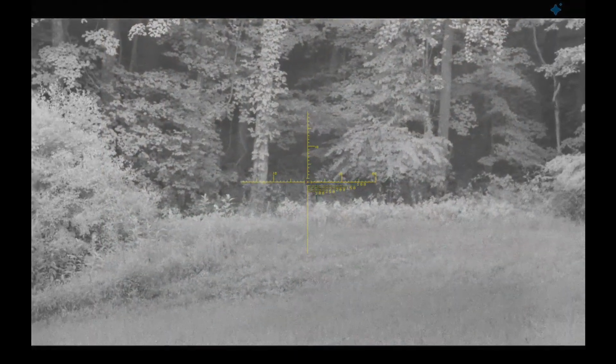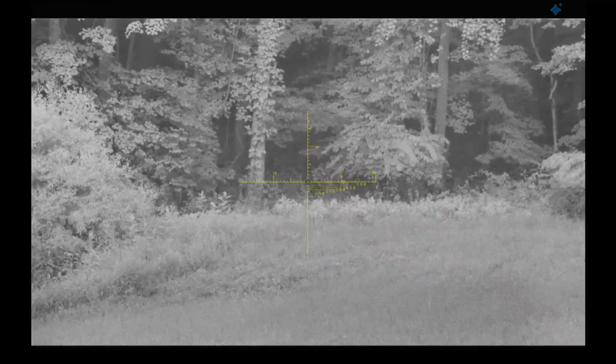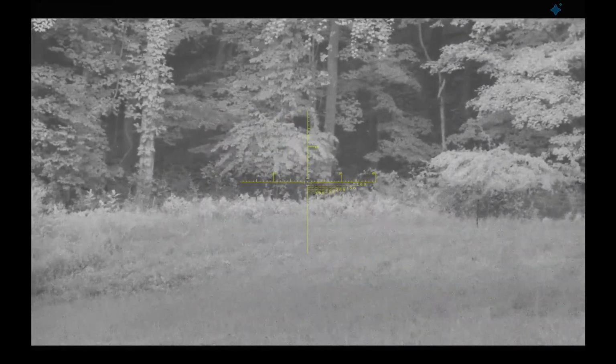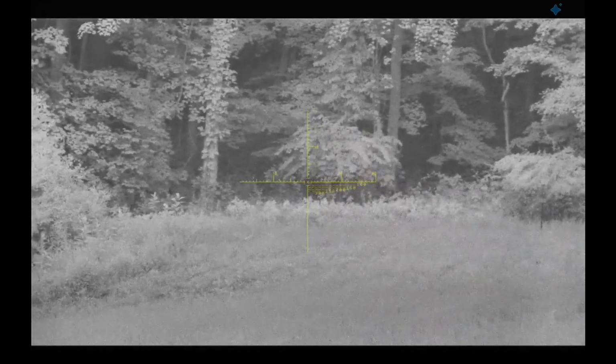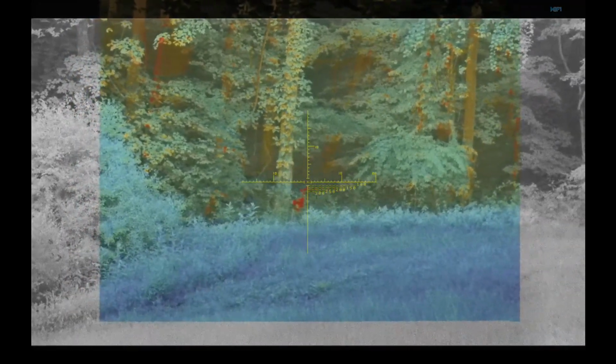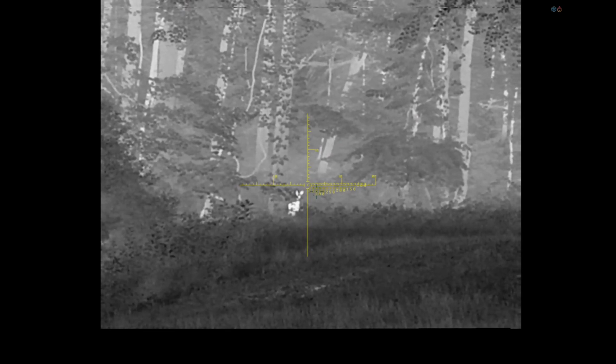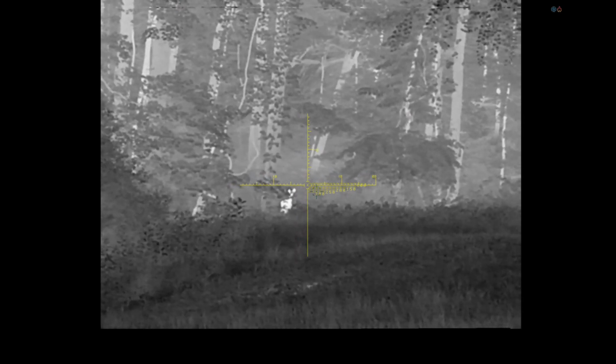All right, everybody, here's the advantage that the AIM 101 has. Can you see the deer downrange? She's down there. Do you see her yet? There she is, right by the tree. We can pick her up on our thermal overlay. There she is on the second thermal overlay. And now you should be able to really see her right there on full thermal. There you have it, everybody.